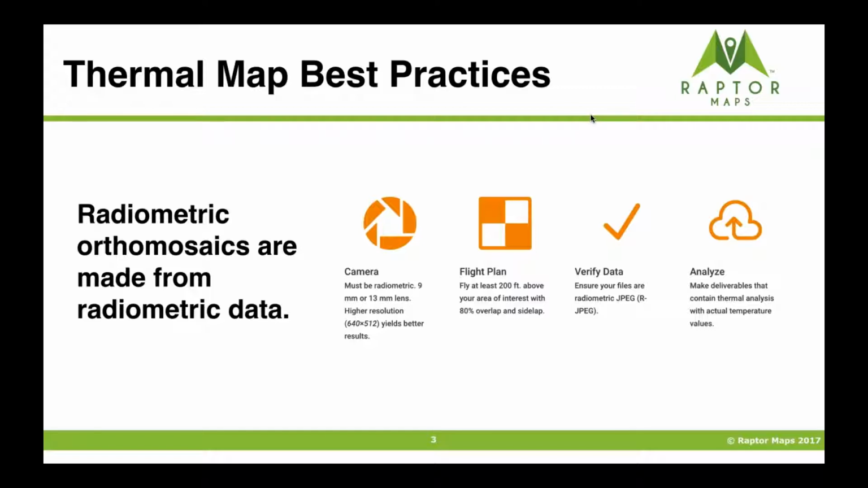One of the big things that we've seen is data verification. A lot of times people come back after a day and send us a data set, and they're really excited and say, hey, can you take a look at this? And we hate to be the bearer of bad news, and we'll say, hey, that's not radiometric. Notice that it's colorful. Notice it's not the right resolution. Things like that. So make sure you verify your data in the field.